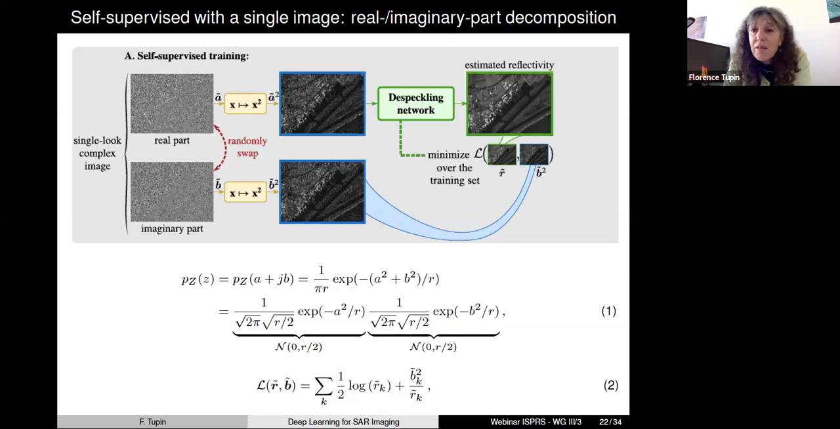Again, because of my Goodman model. You remember at the beginning I said I will have some statistical modeling and I have some independence between the real part and the imaginary part conditionally to the reflectivity, which is the parameter we are looking for. So what does it mean? If you take the log likelihood and you put a minus sign because you are minimizing a loss, you will end up with this very simple loss. You take the real part, you give it as input to the despeckling network, and then you try to minimize this loss by just comparing the imaginary part to the estimated reflectivity.